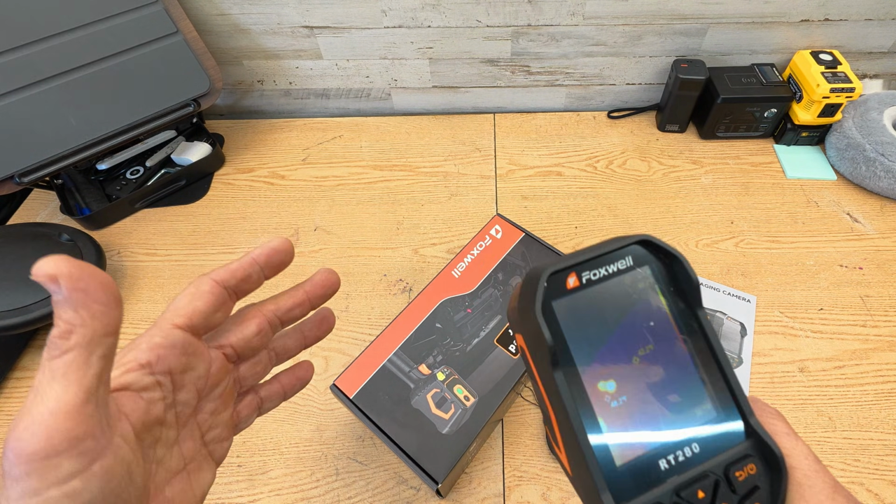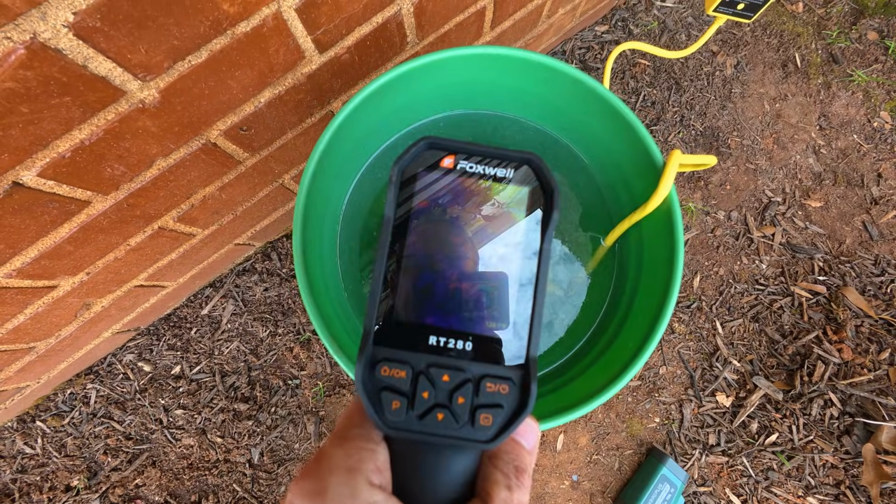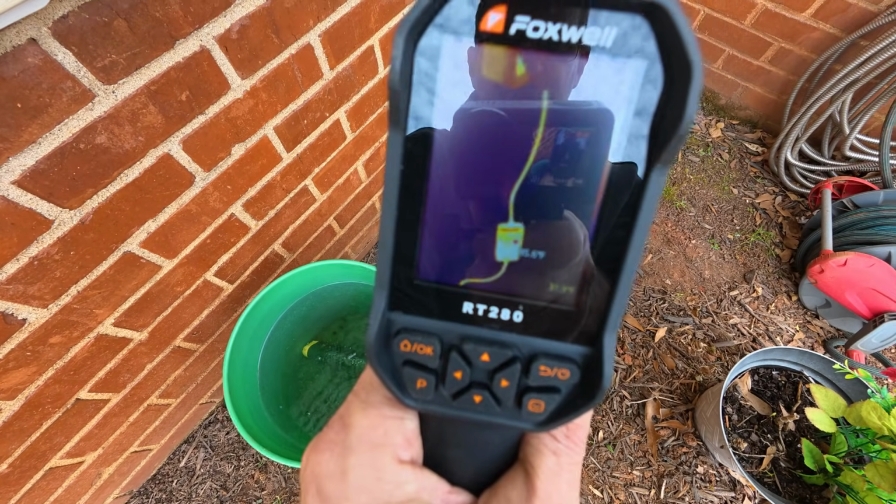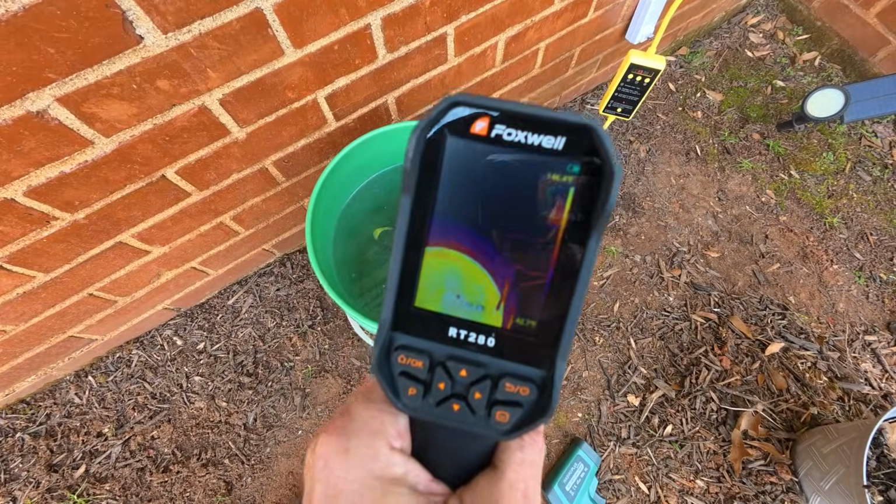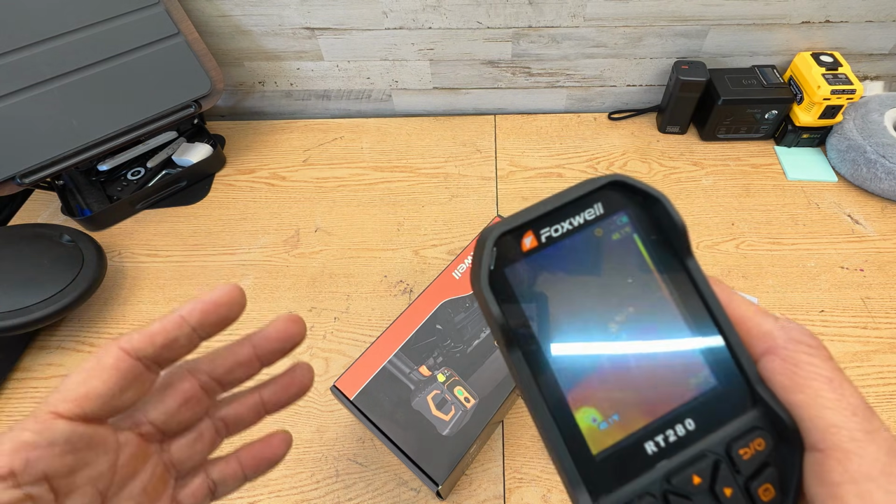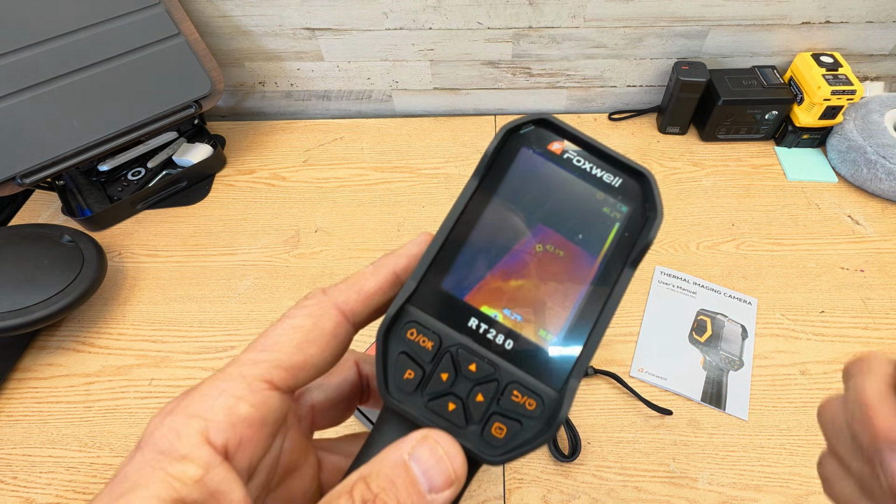I tested out a water bucket where I heated up some water, and I'll show you how I saw how hot the water was getting inside the bucket. It gave me a good idea on whether the bucket was getting too hot because it's a portable water heater, and it's worked perfect for that. I think this is a great option for anyone that just needs a good thermal imaging camera that can pretty much scan and do about everything you need.